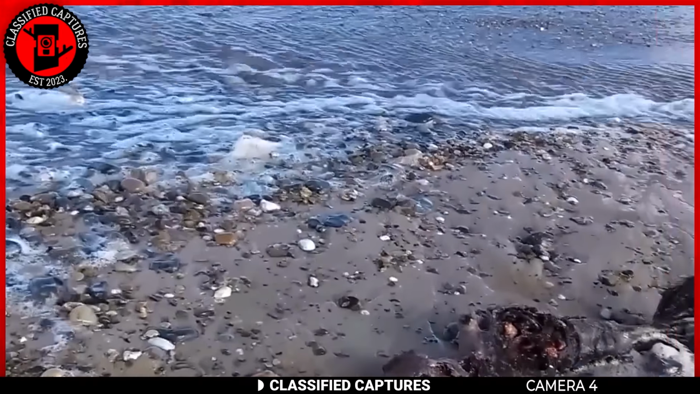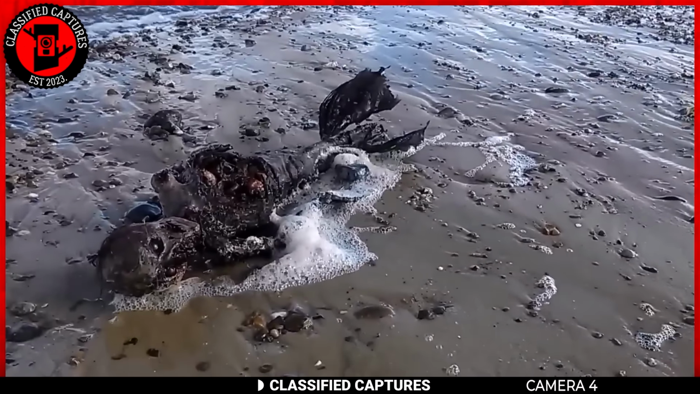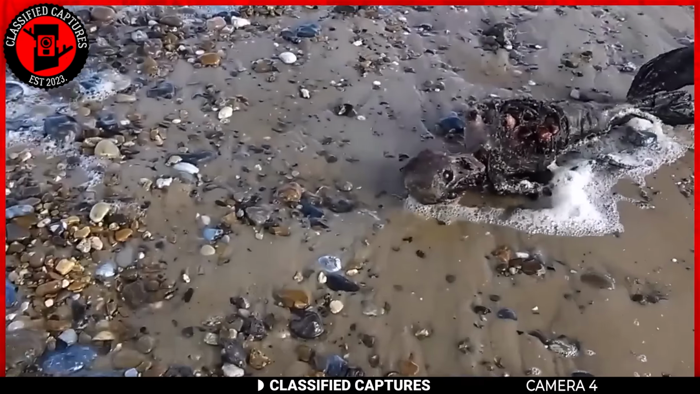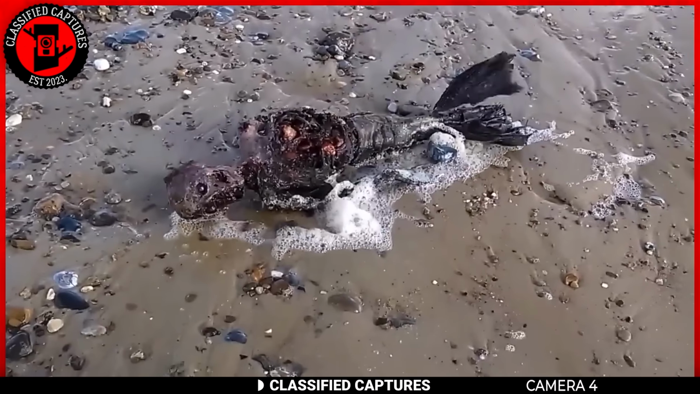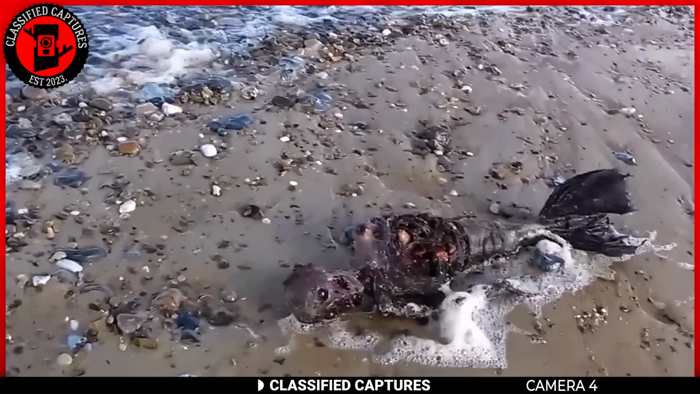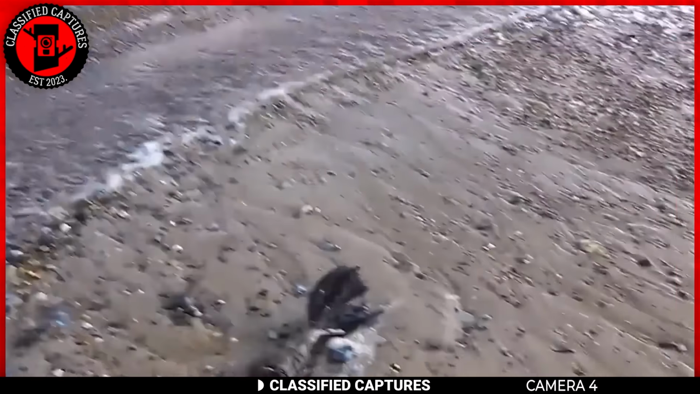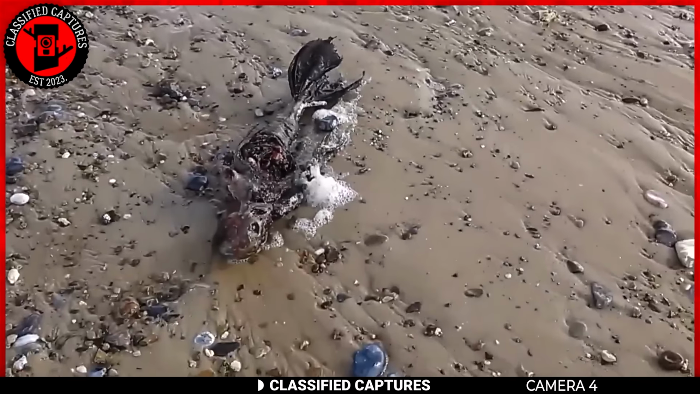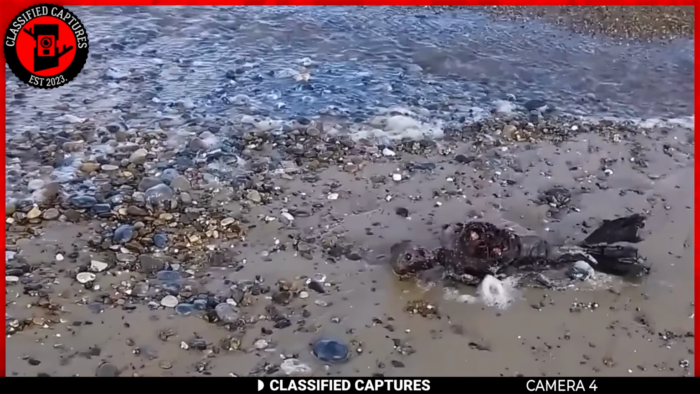While exploring the shores of Norfolk, a man stumbled upon an unusual discovery. He found the dried-up remains of a creature that had washed up on a beach. Upon closer inspection, it became apparent that the creature had a human-like upper torso and a fish-like lower torso. This led the man, like many others, to believe that the creature was a mermaid, a mystical creature of the sea often depicted in folklore and popular culture.